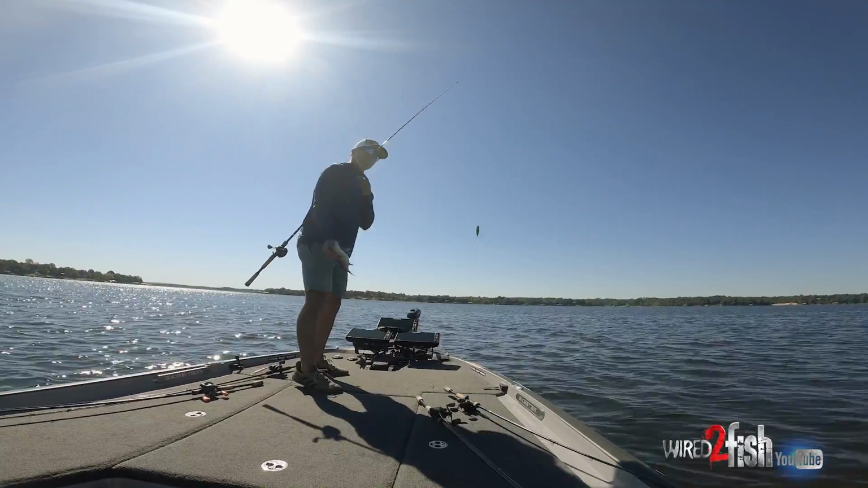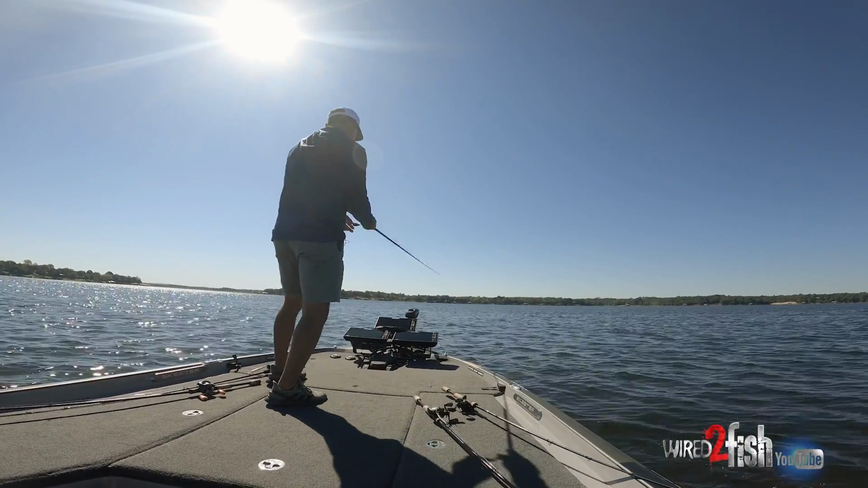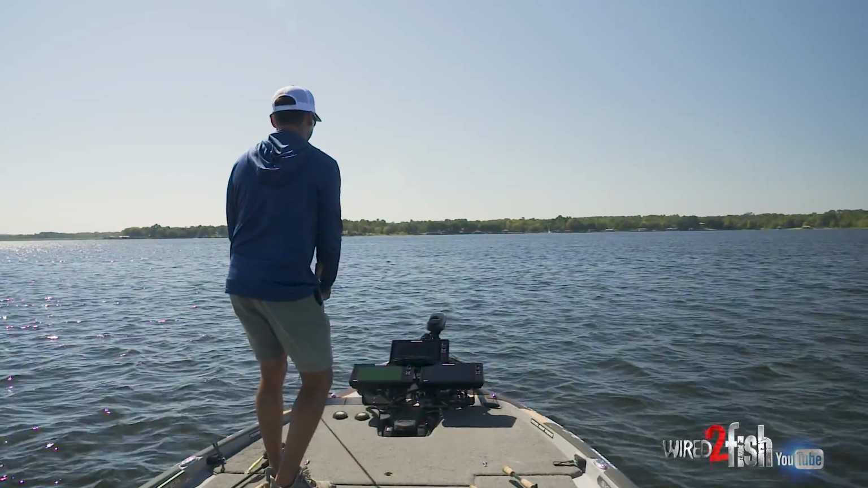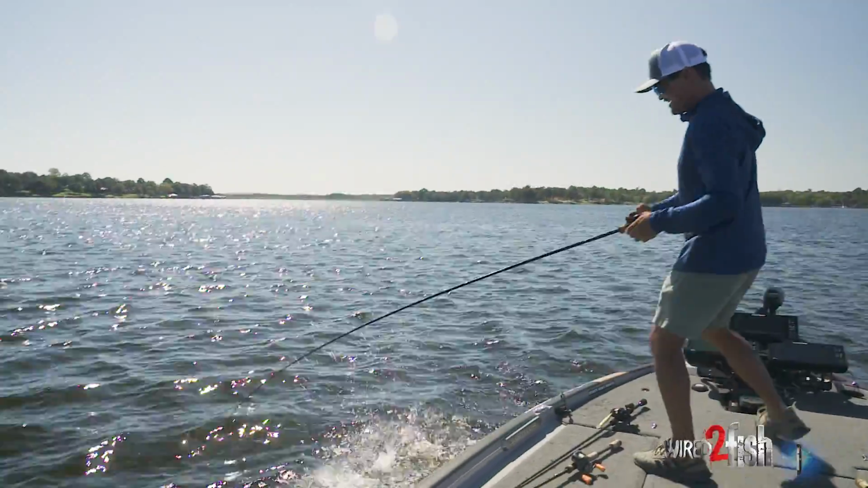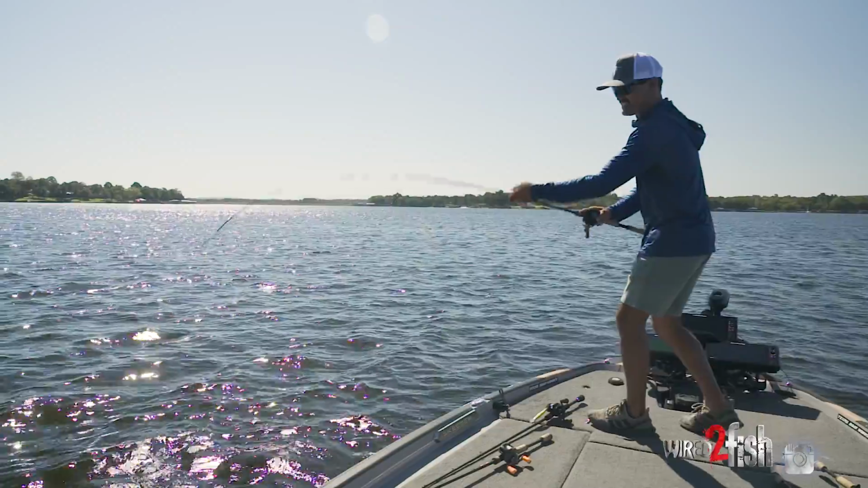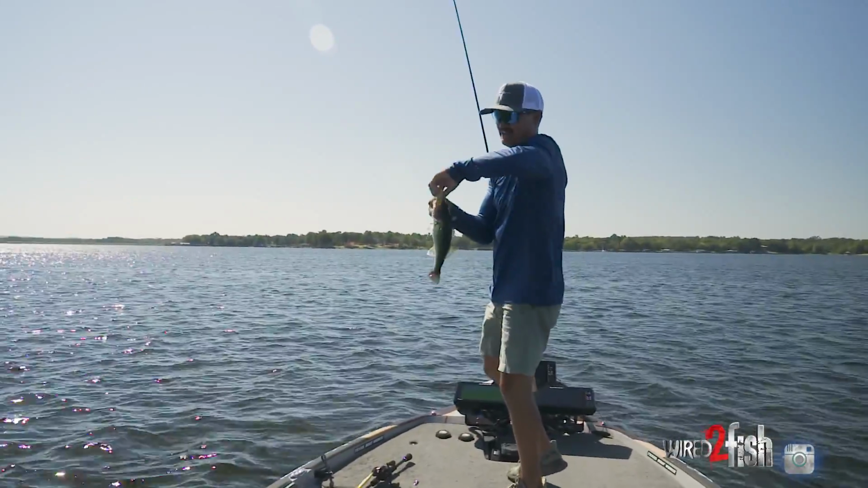The only way to see the shad is by pointing your live beam straight ahead. Look at all these bass right here, guys. You don't just find this, you use your eye. Oh yeah, that was cool. Oh man, that's awesome. Not a contour line in sight, guys, but we're seeing every single one of these fish. You could count them in the school.